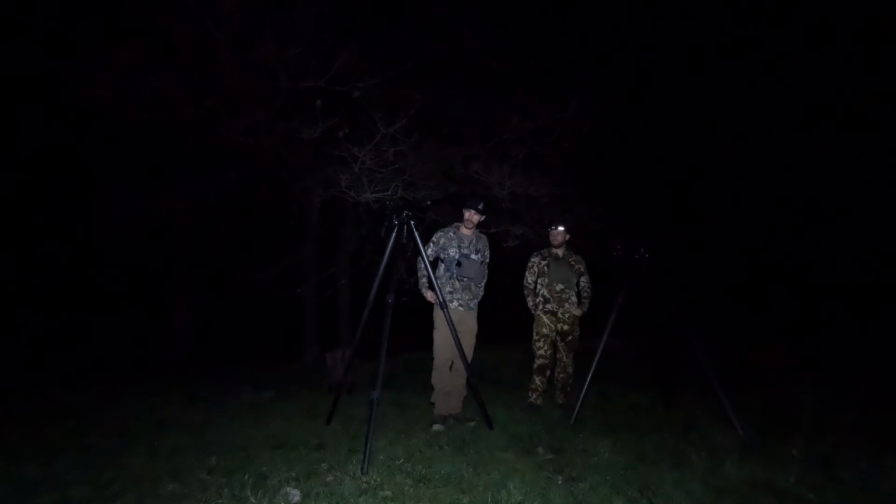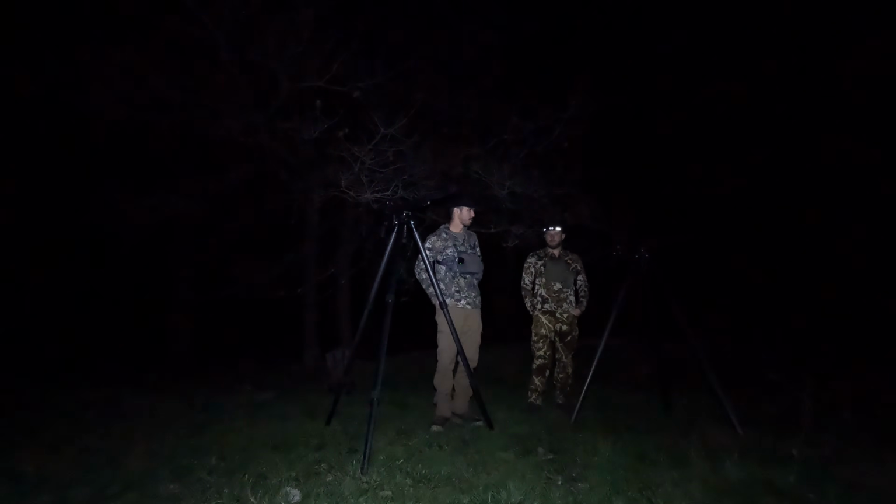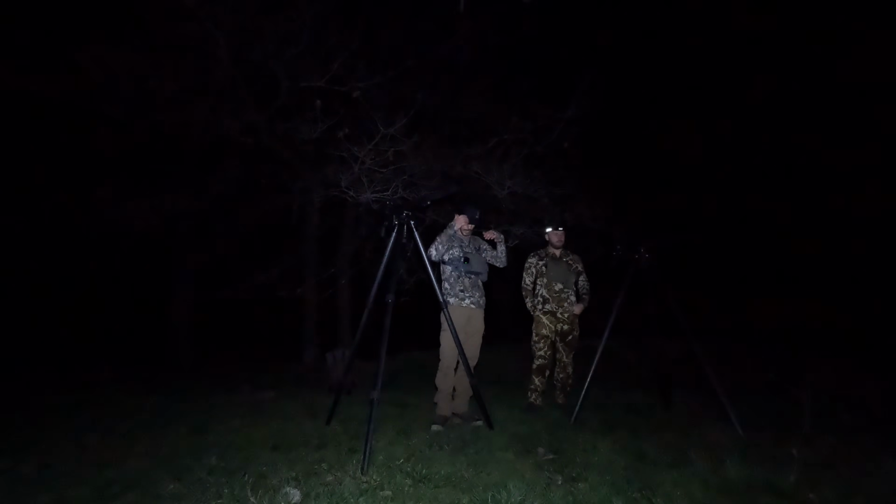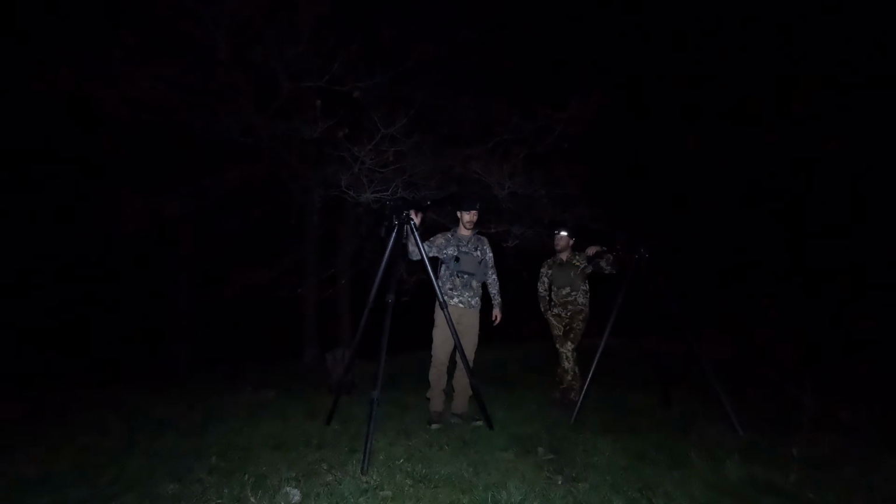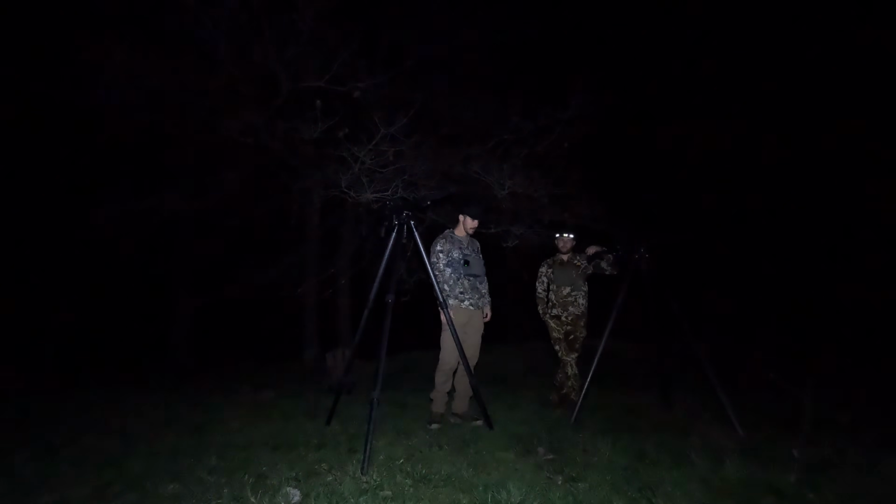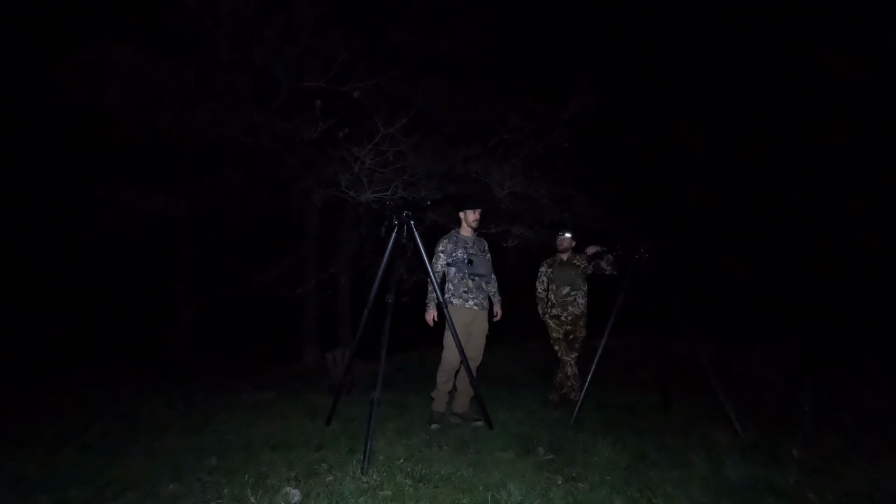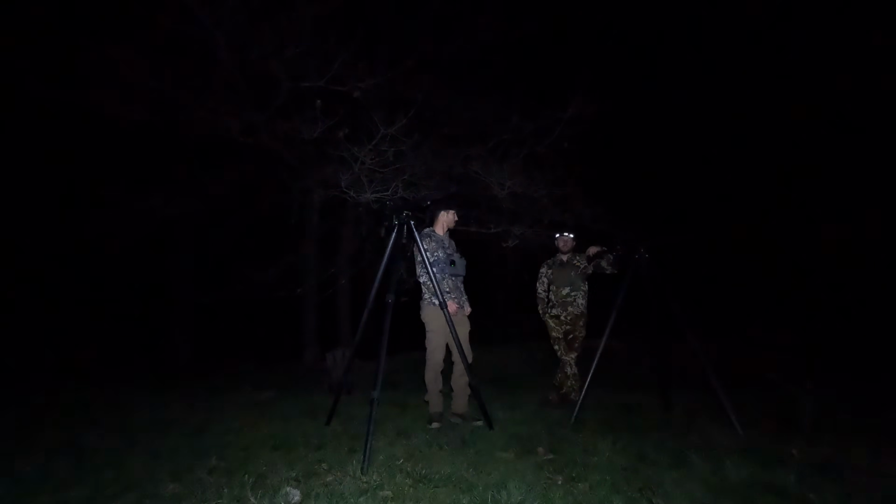If you don't have a hand scanner, you don't have one. But that's one thing that's crucial for us when we're walking in here. As you guys saw, I didn't mention it, but we had our red lights on, just because the lane we walk up is super dark and you can't walk through it in the dark. But we'll walk and we'll scan constantly. There's a lot of dogs we've killed from it. There's a lot of dogs that we would not have seen if we weren't scanning as we walk in.